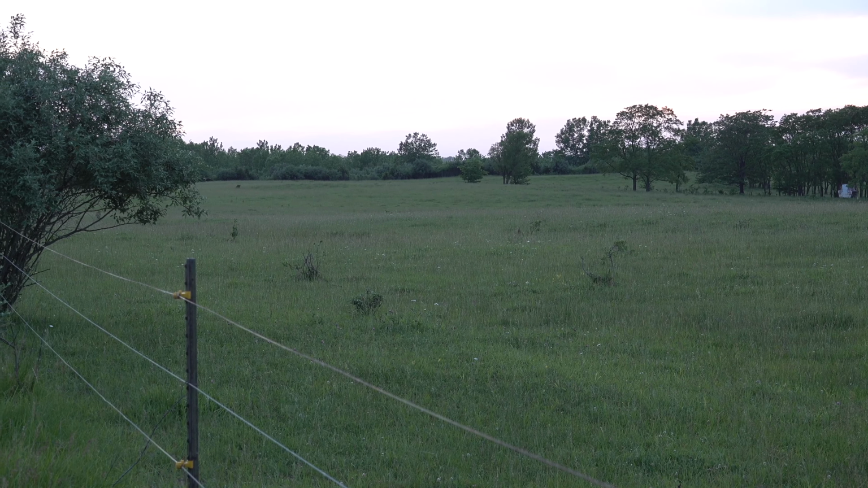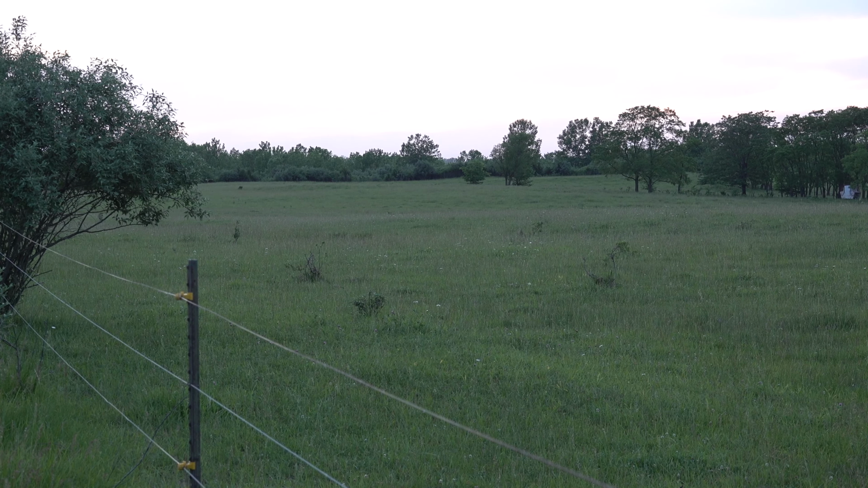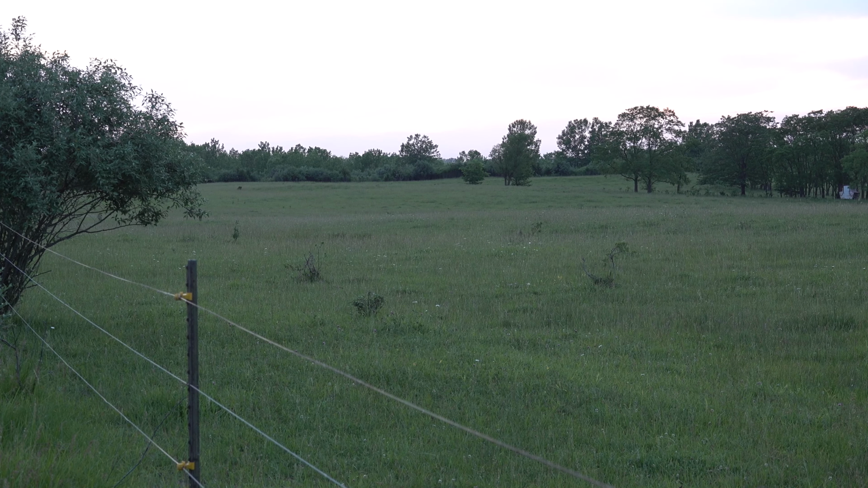The wind has actually switched a little bit. It's actually really good for where we're at now, so.